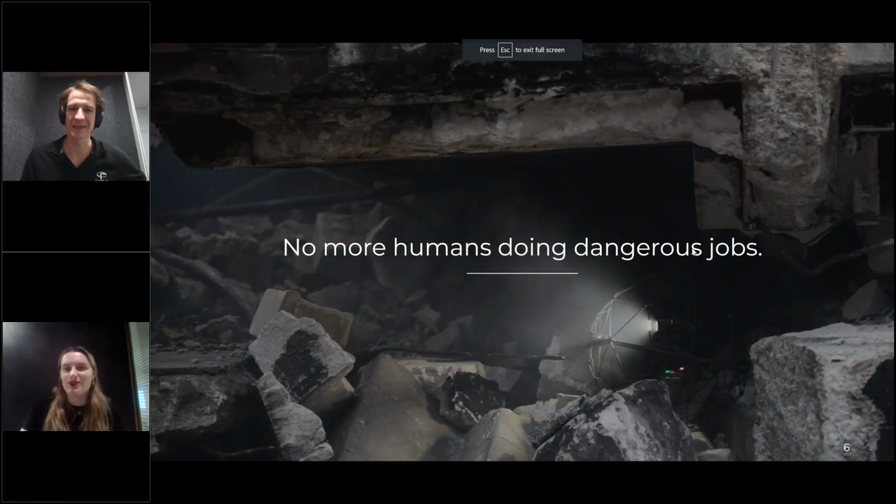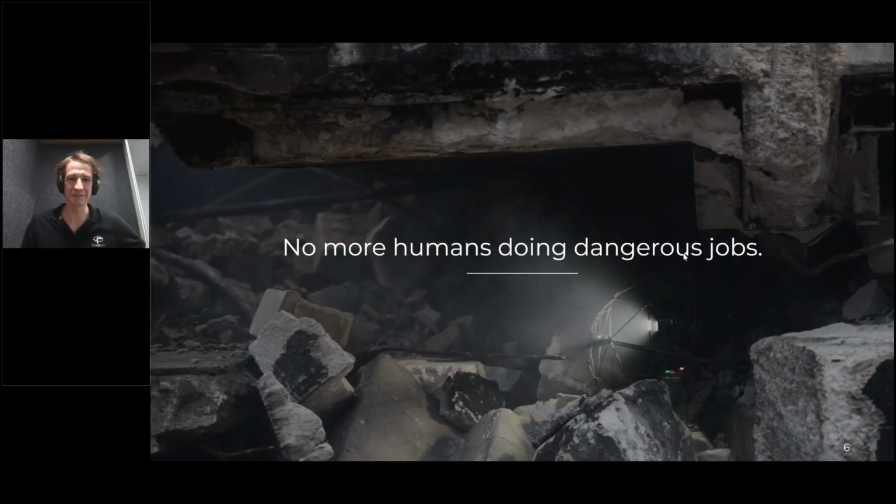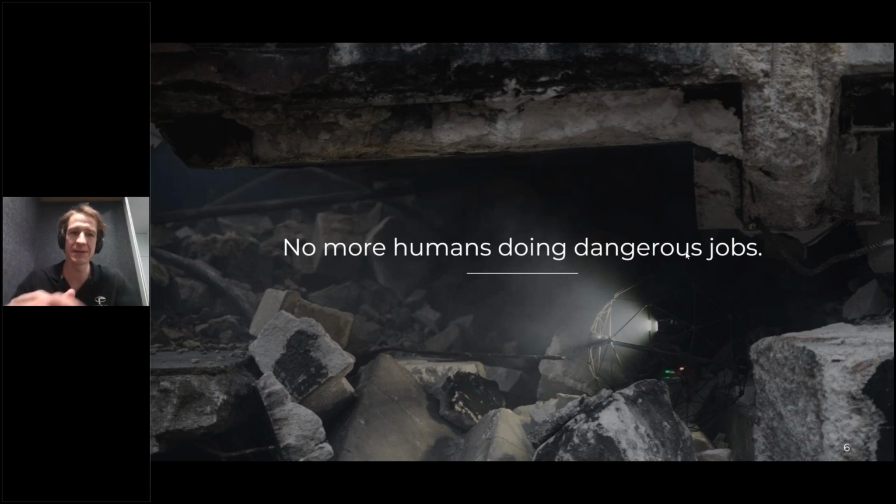Okay, excellent. We've really pioneered at Flyability this indoor drone segment. Before us, it was really not possible to have commercial drones able to fly indoors.